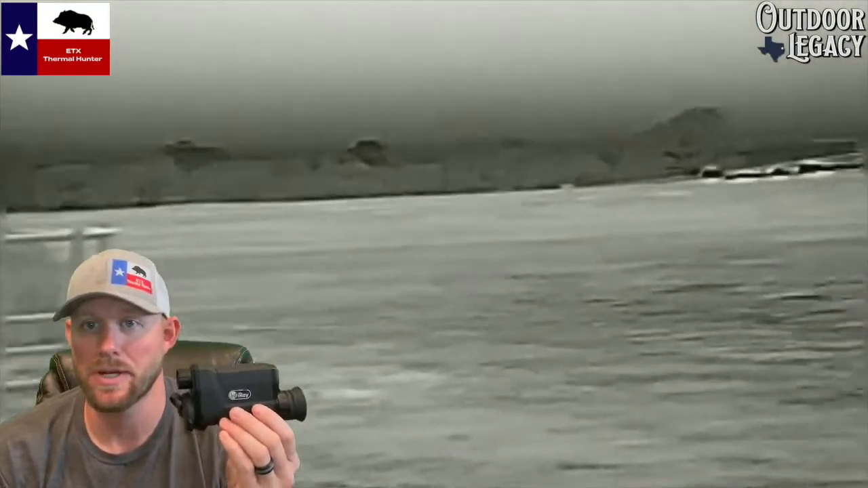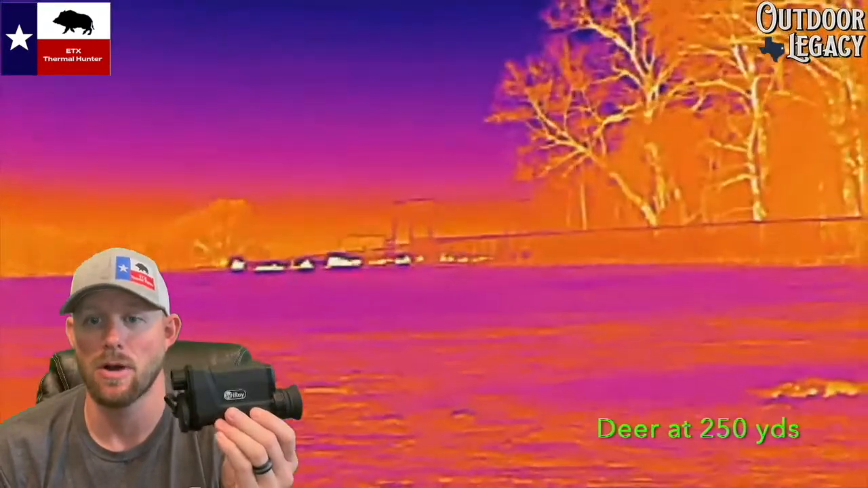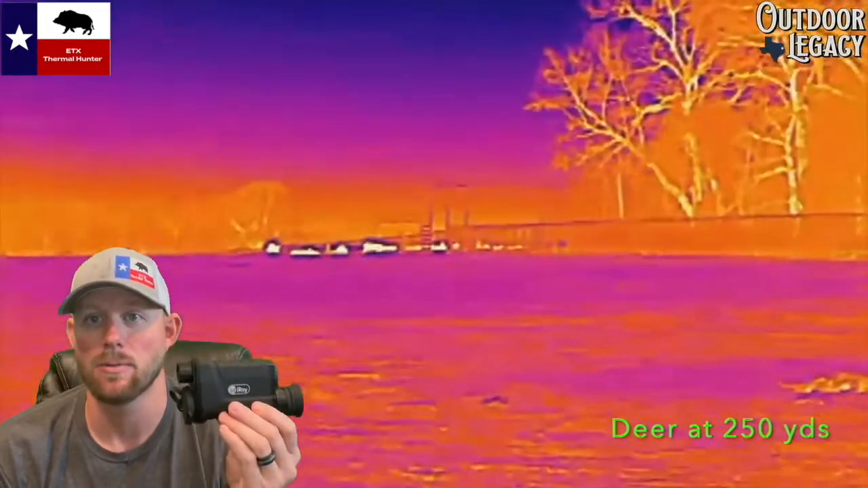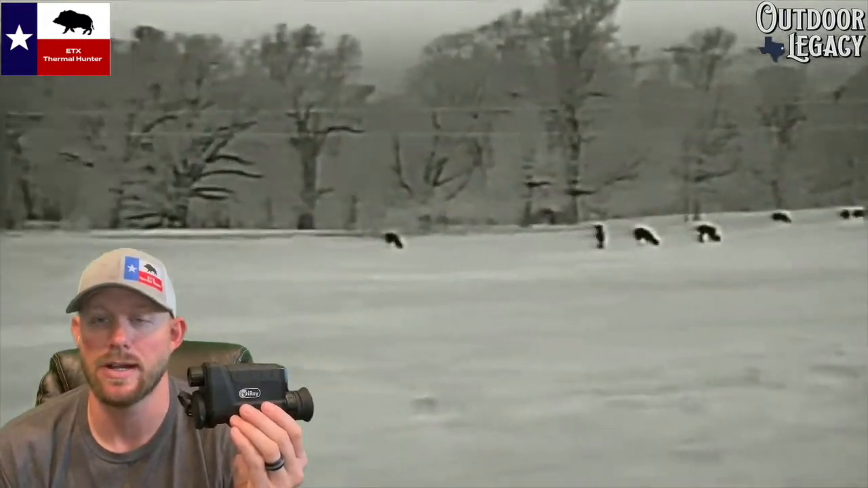It's got built-in picture-in-picture. It's got built-in Wi-Fi. It's got built-in video recording and photo capture, just no audio. Using the Wi-Fi connection, it supports the InfiRay Outdoors mobile app. When you connect the thermal monocular to that application, you can move your files, whether they're videos or photos, back and forth to your phone. Also, you can use the viewfinder on your phone when you're connected to see what the scope is seeing. Start your recording. When you do recordings through the app with it paired to the scope, you will record audio through the phone. So you do have a way to record audio if you want to, by connecting it to the InfiRay Outdoors app. That'll let you get your audio with your videos.